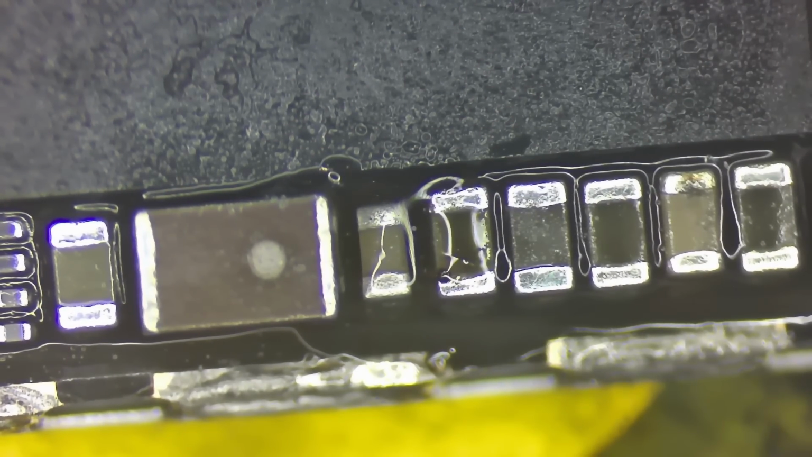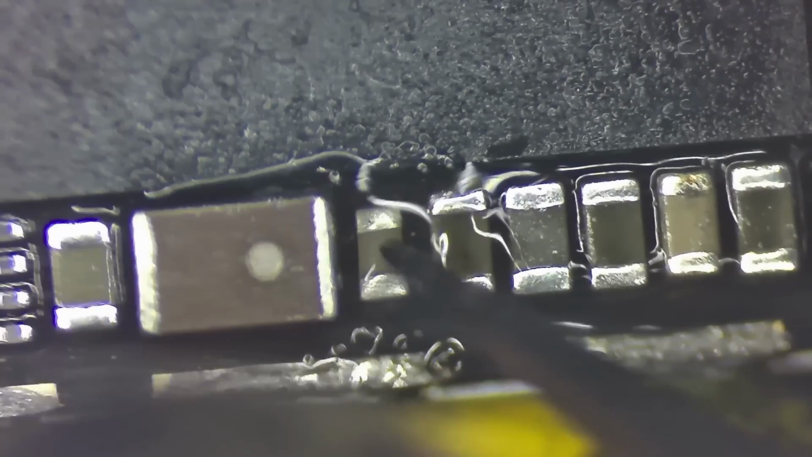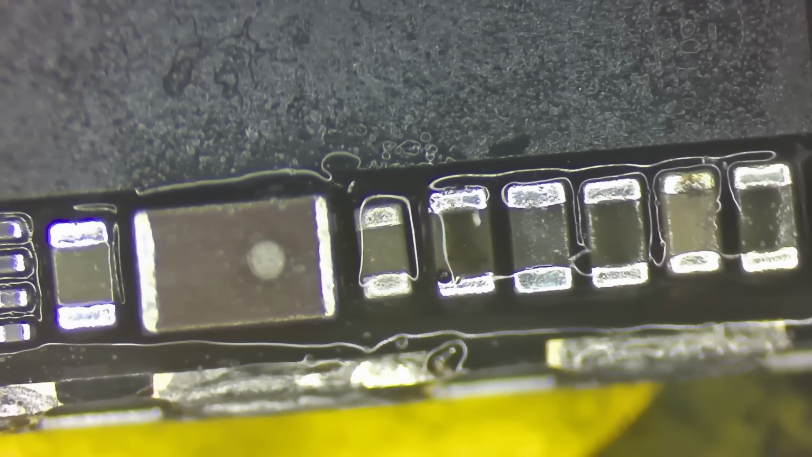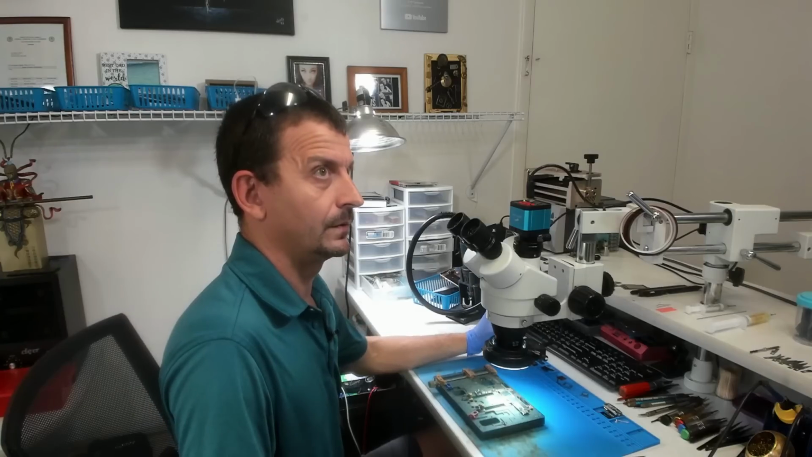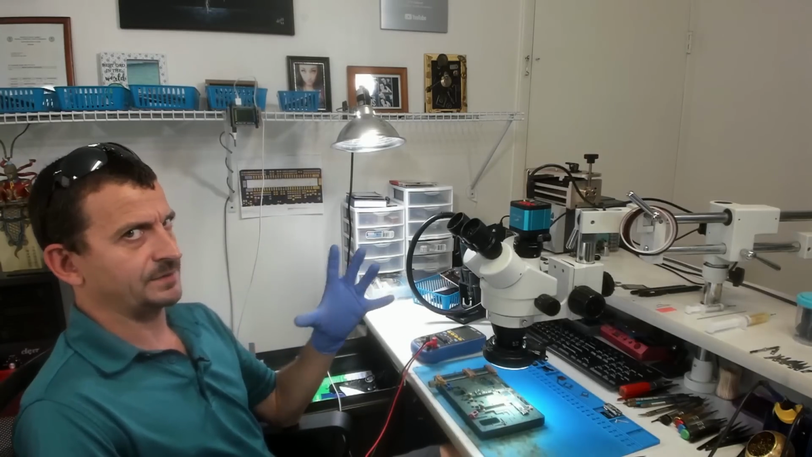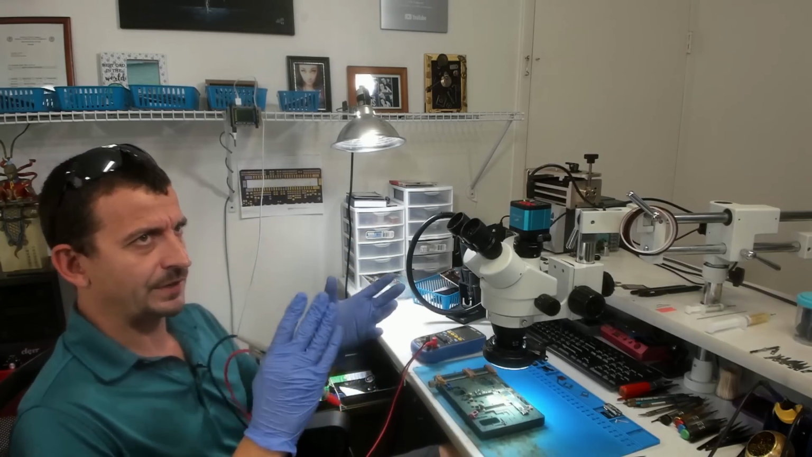I could have swore this was a 0402 capacitor, but well, apparently I'm installing one that's got a smaller footprint, but it's going to be just fine, right? It's going to be fine, right? And we'll clean this up with some alcohol. That way nobody can see how dirty it is after I put the shield back on it. All right, so I have installed a brand spanking new capacitor. The footprint is a little bit different, but the value is pretty much the same.